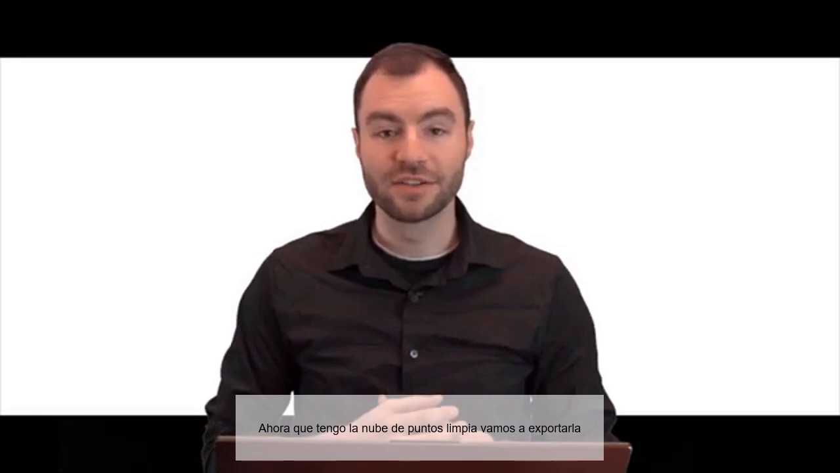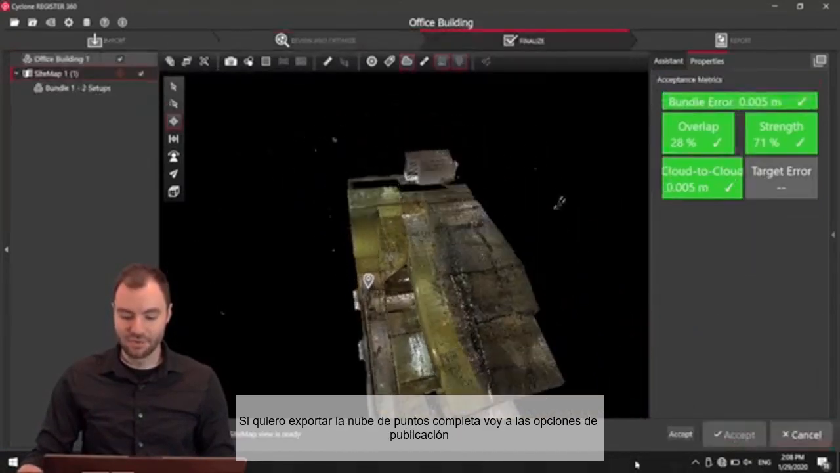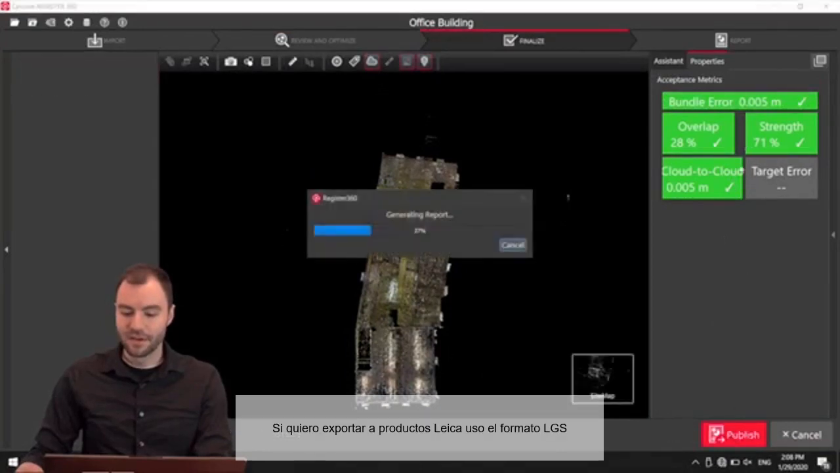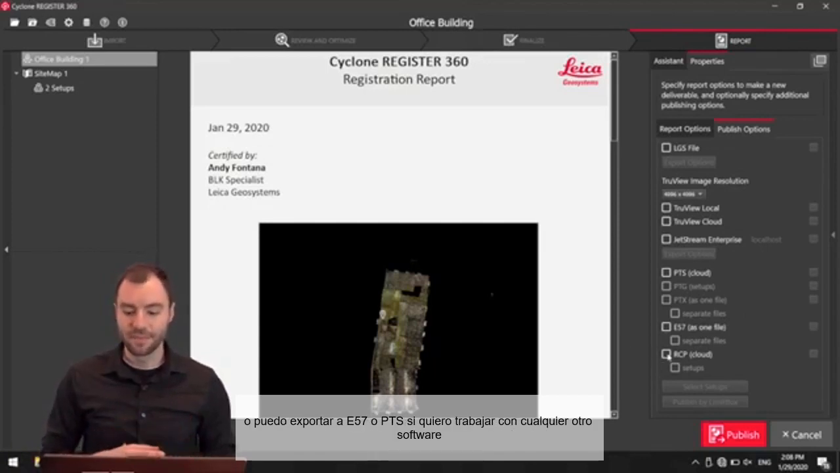All right, now that my point cloud is cleaned, I'm ready to export this out. If all I need is a floor plan, I can go ahead and create a scaled ortho image here and open it up in AutoCAD. If I want to export the entire point cloud, I can go through my publish options here. If I want to open this up in one of Leica's products, I can export this LGS file. If I'm going to an Autodesk product like Revit or AutoCAD, I can directly export an RCP file, or I can export as an E57 or a PTS if you're going to any other software.